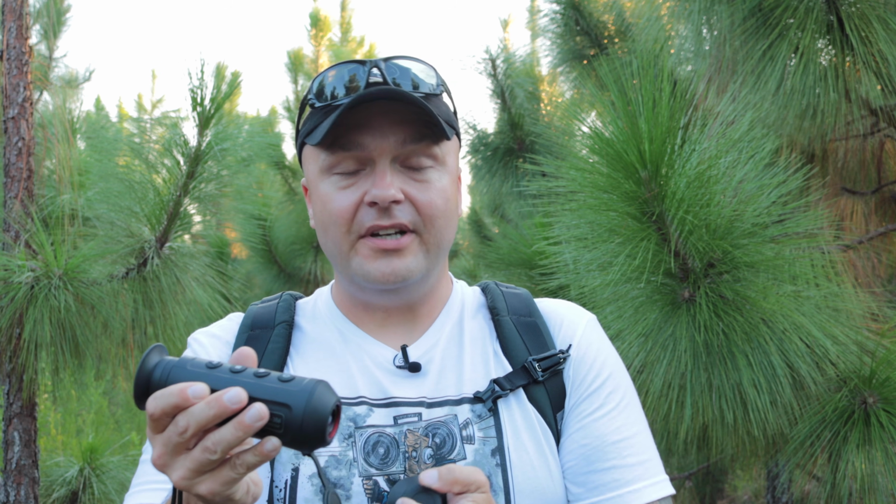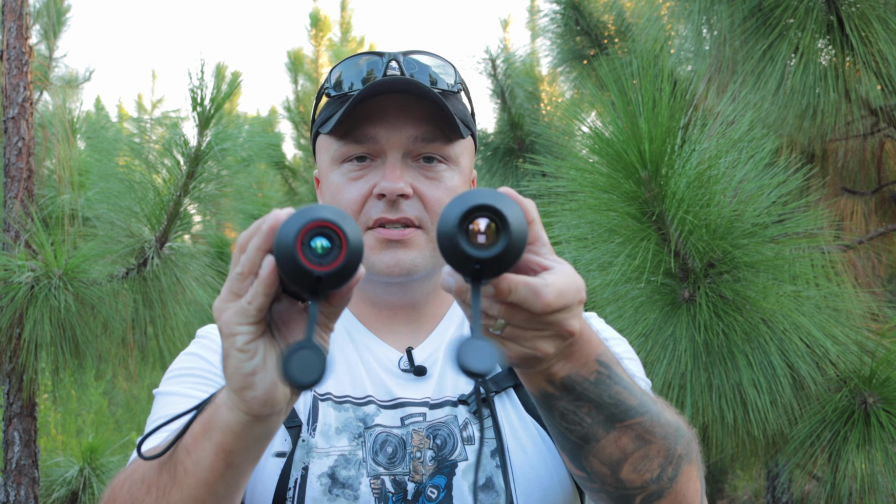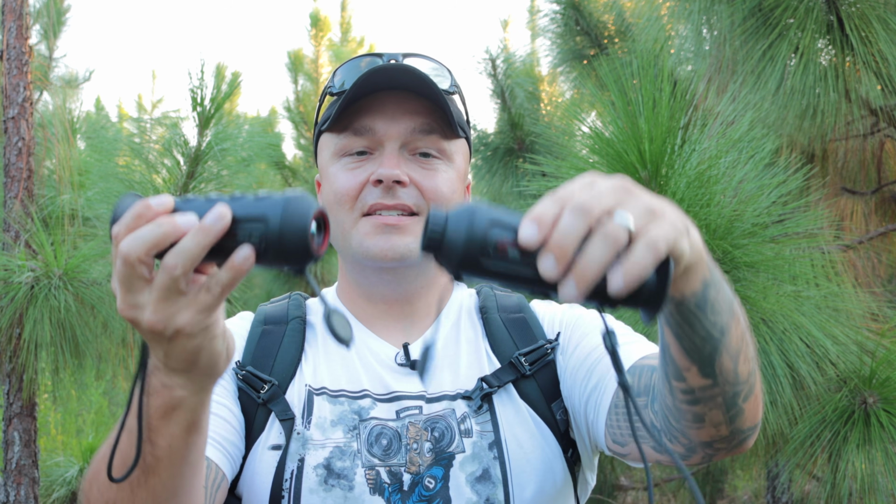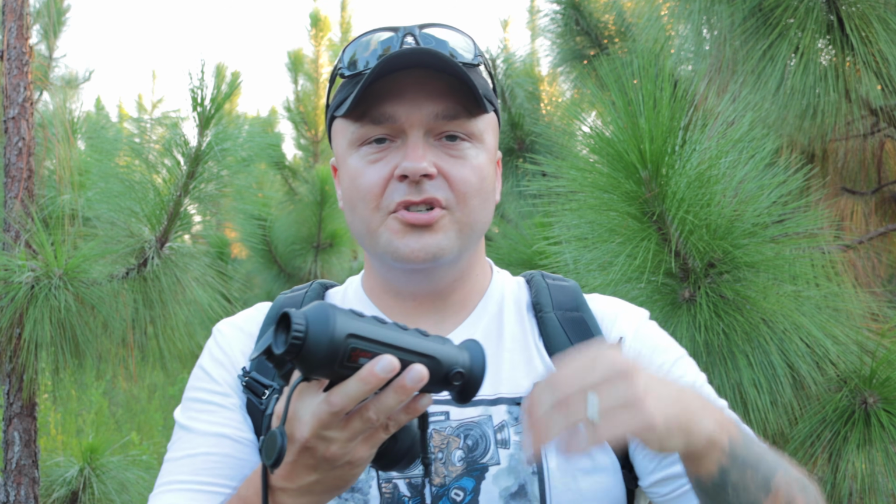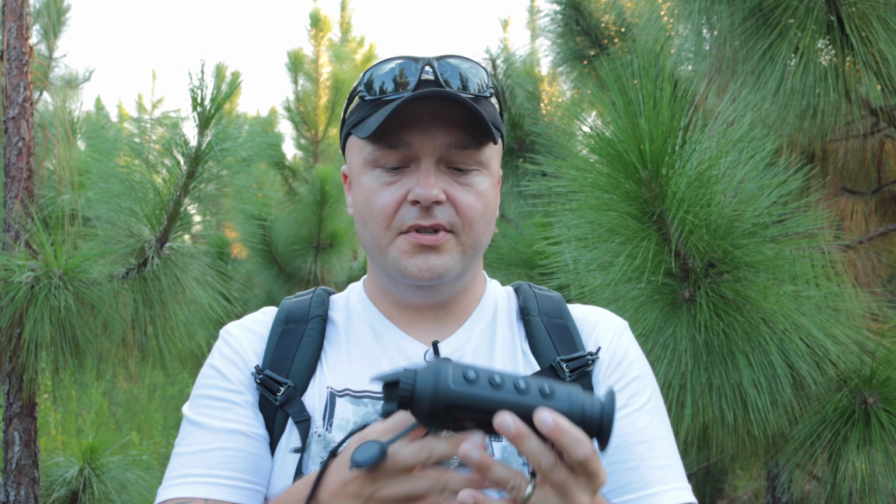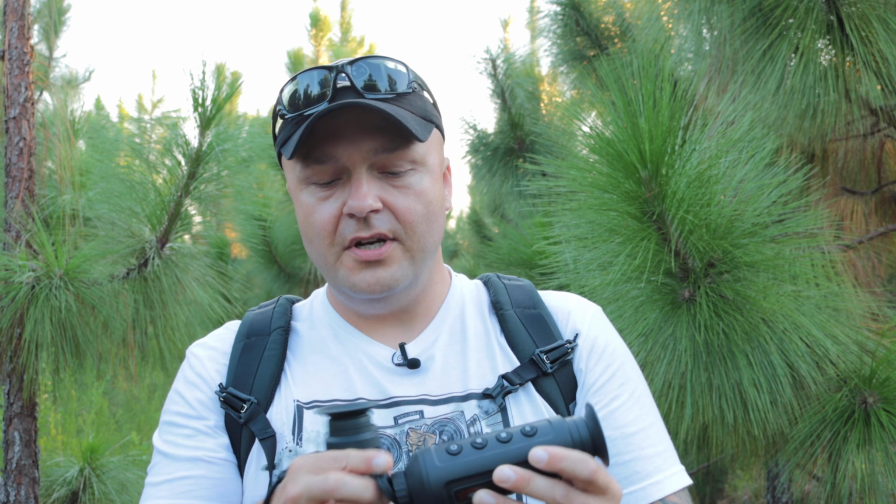And then the big difference between these two is the lenses. The TM19 has an adjustable focus. You do not. You have a fixed focus on the TM15. Not really a big problem, but that really helps you dial in and get a clearer picture when you're going further out to distance with these. And then they also come with cleaning cloths in the box and the little wrist lanyards, okay?